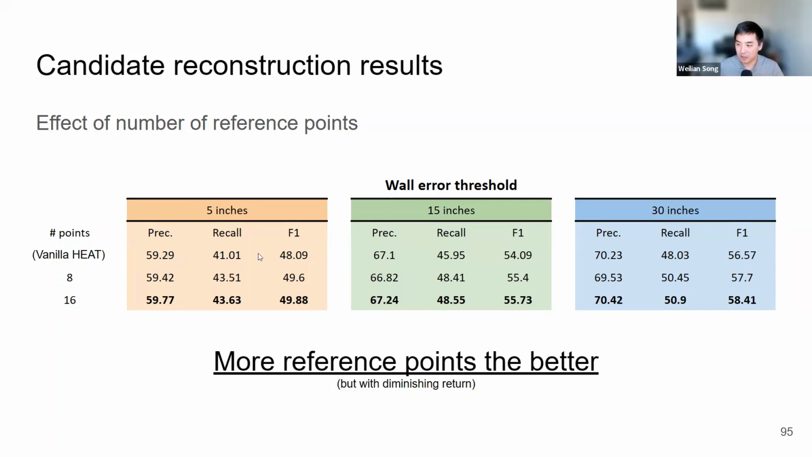Compared to the vanilla HEAT module, we have a couple percentage points above the baseline. But we do see diminishing returns, because there's not a huge difference between 8 or 16 reference points. But at least the improved attention does help with the results.